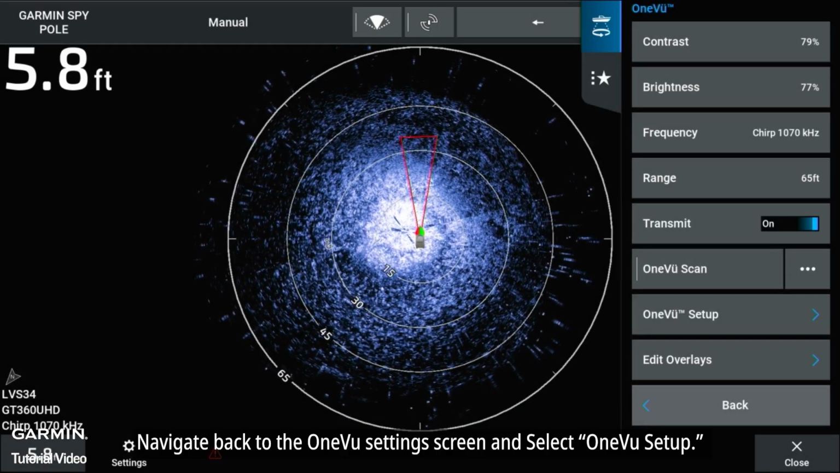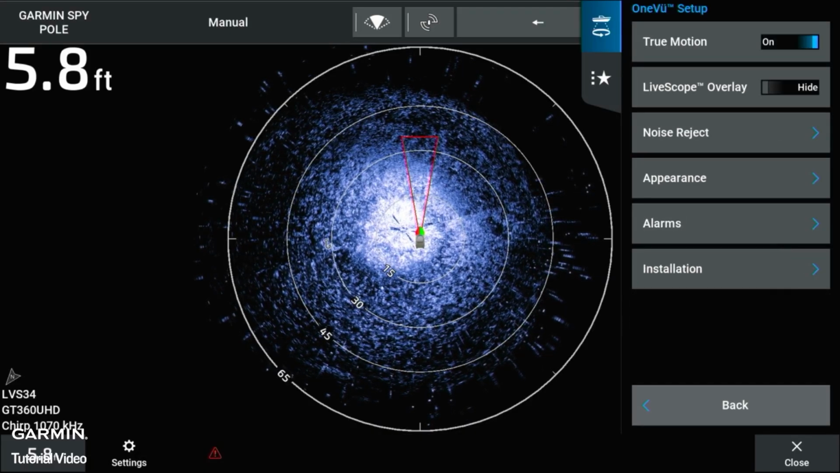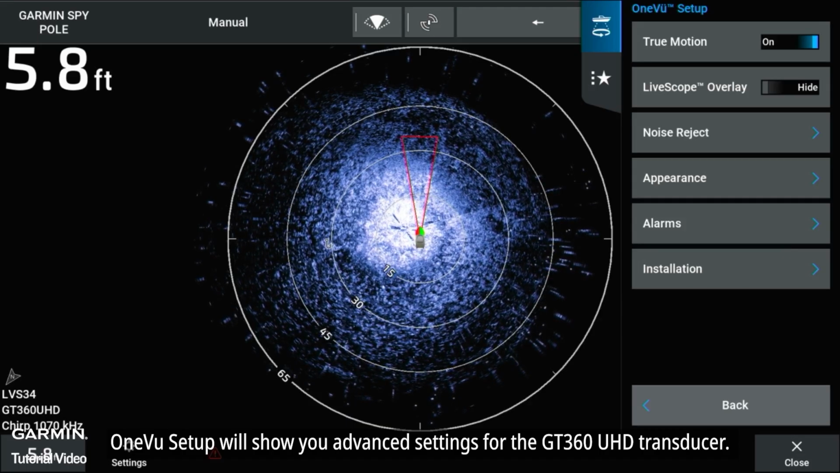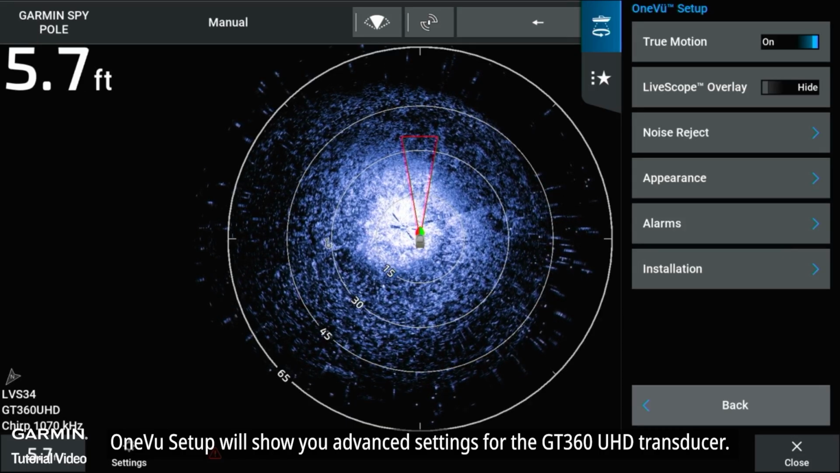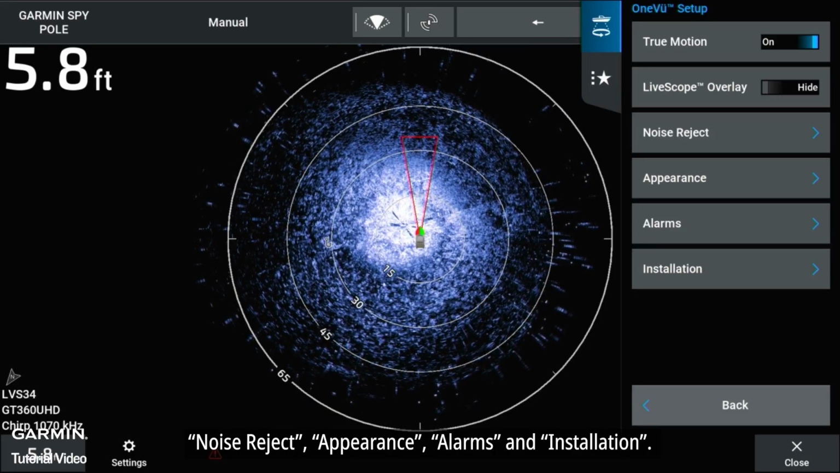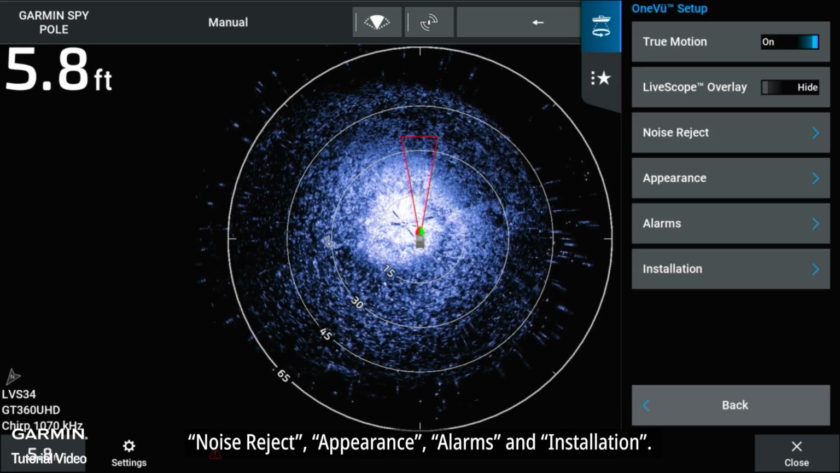Navigate back to the OneVu settings screen and select OneVu Setup. OneVu Setup will show you advanced settings for the GT360 UHD transducer. This includes TrueMotion, LiveScope Overlay, noise reject, appearance, alarms, and installation.